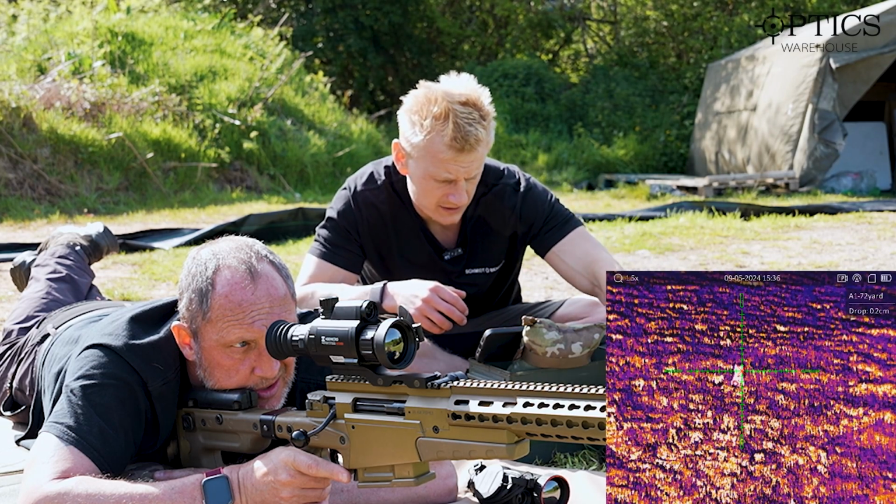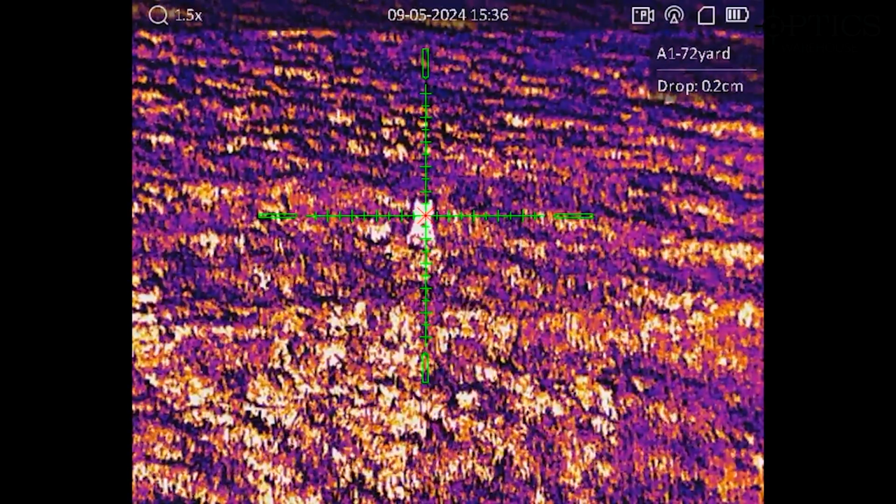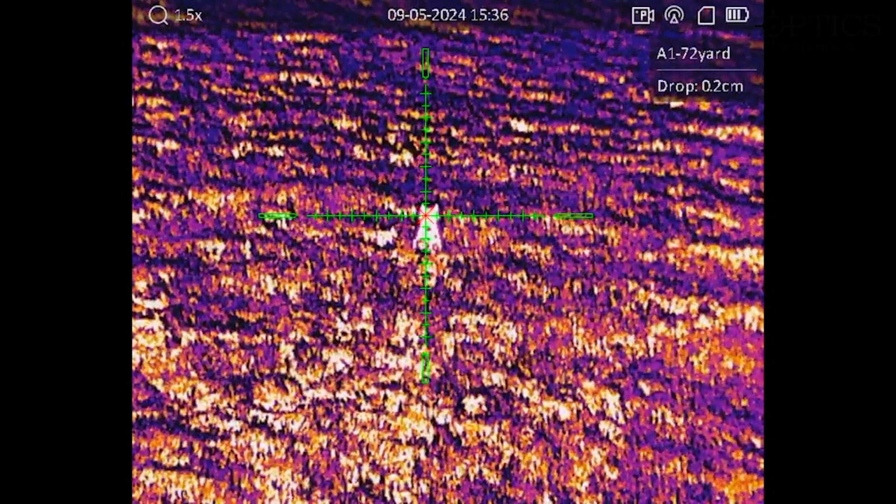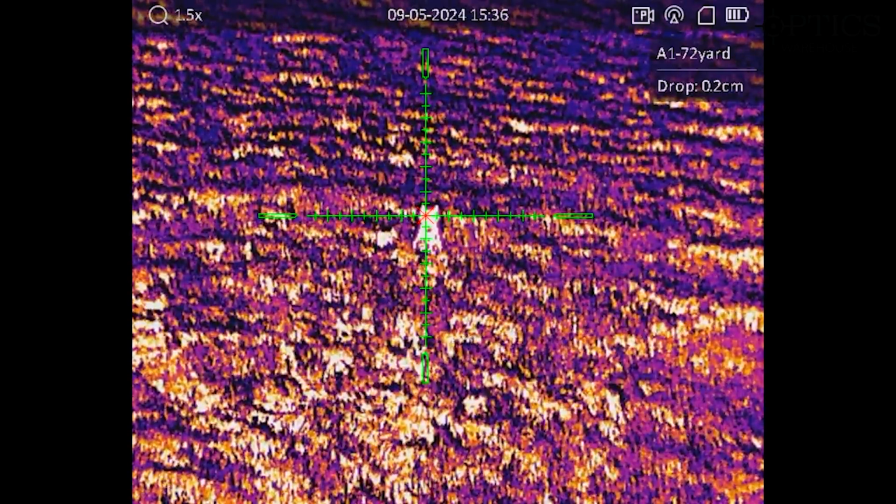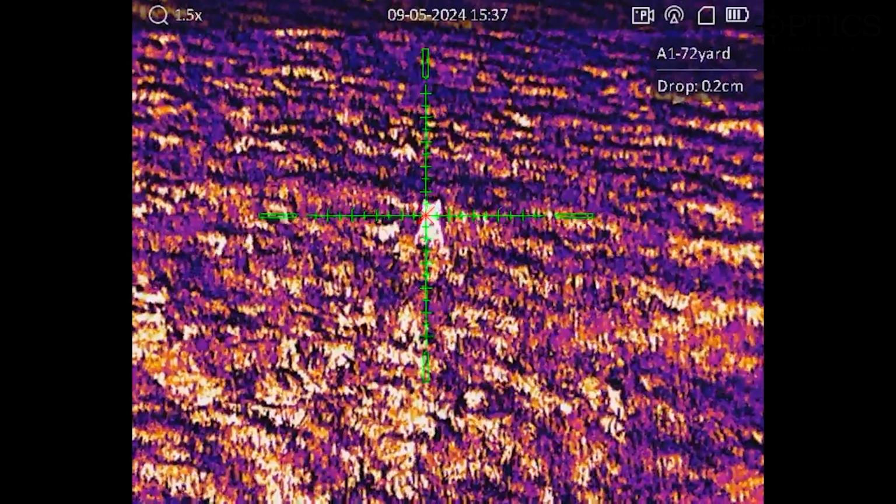So Frank's now switched to the fusion mode, and he's going to engage the target again. So you got 3 out of 3 in the same hole. And you can see that quite clearly in that fusion mode. The second hash down, you can see the bullet impact on the thermal target really nice and clear.